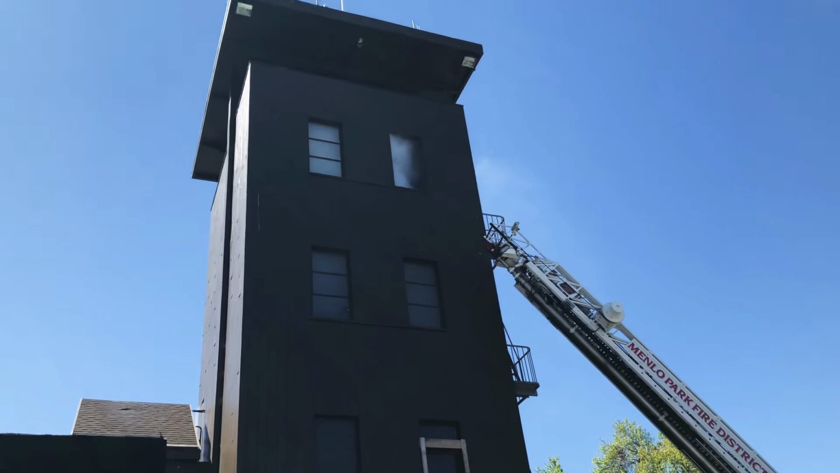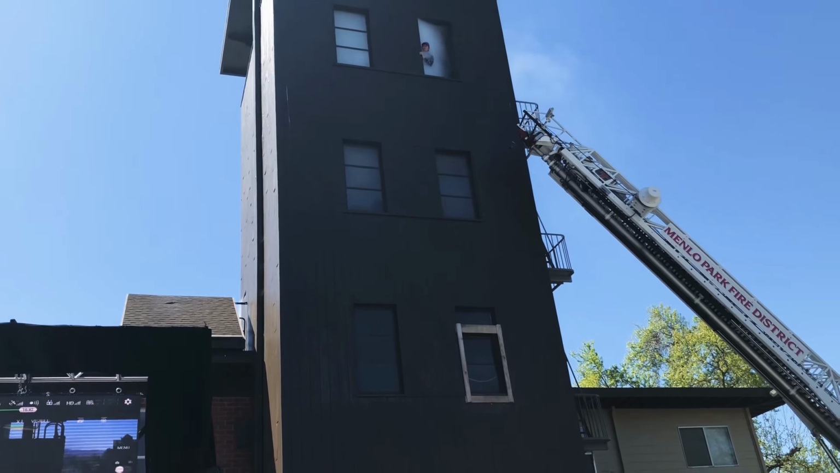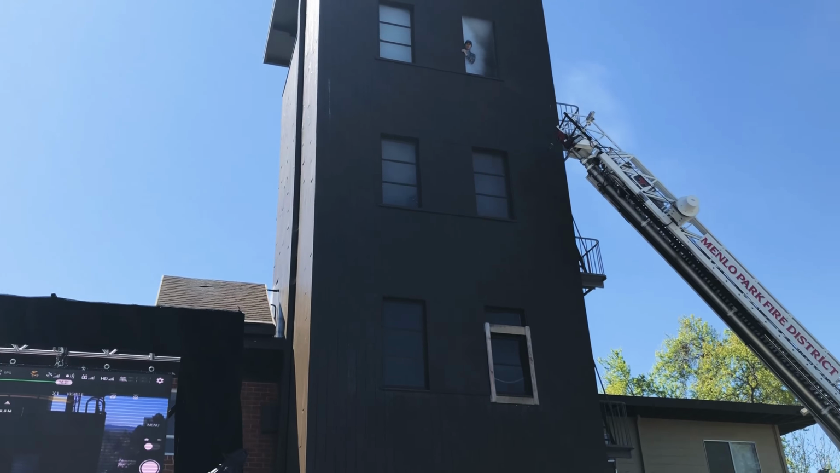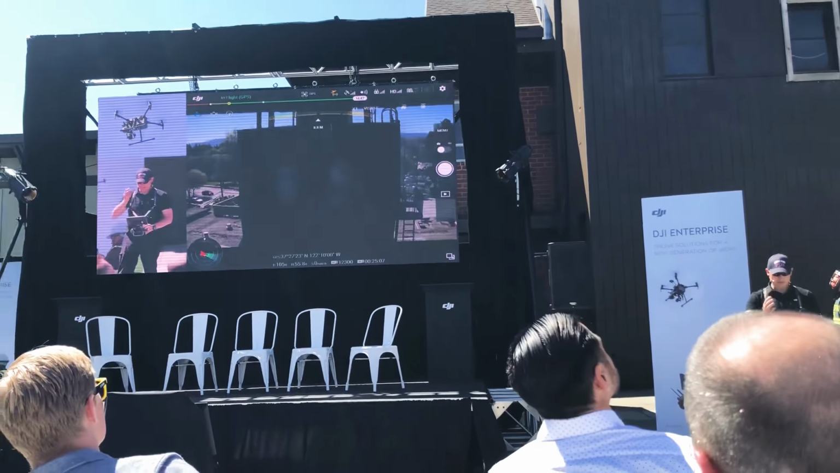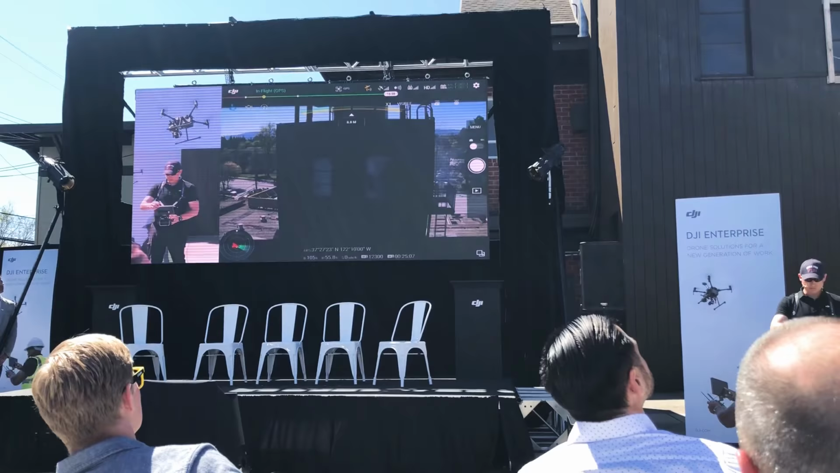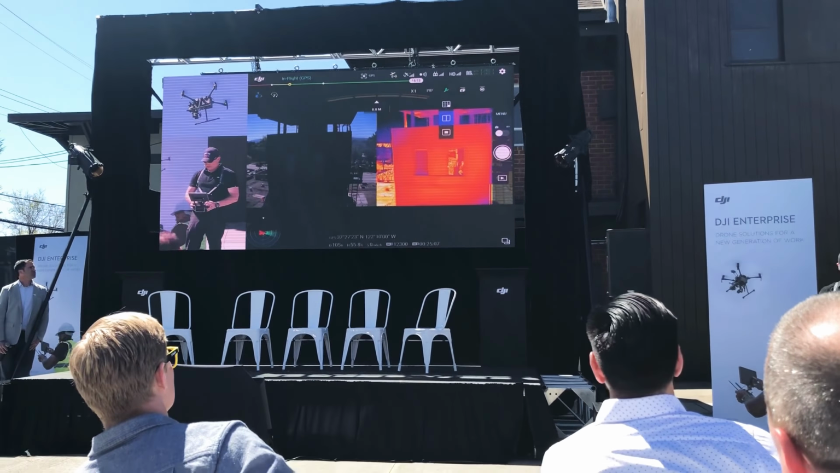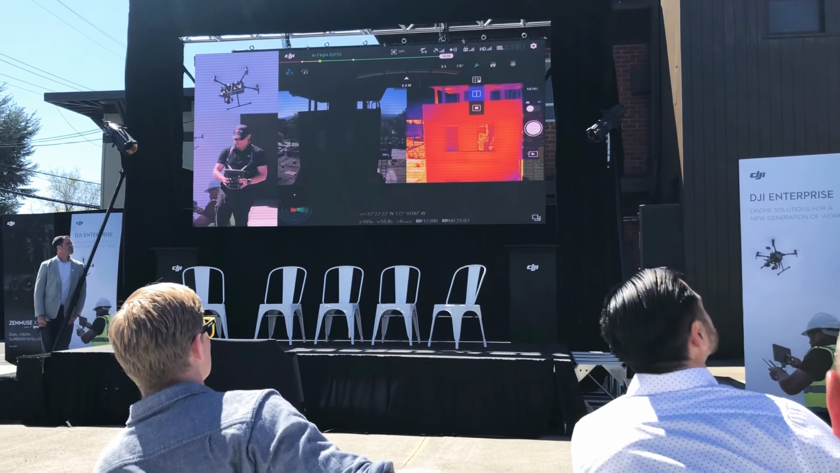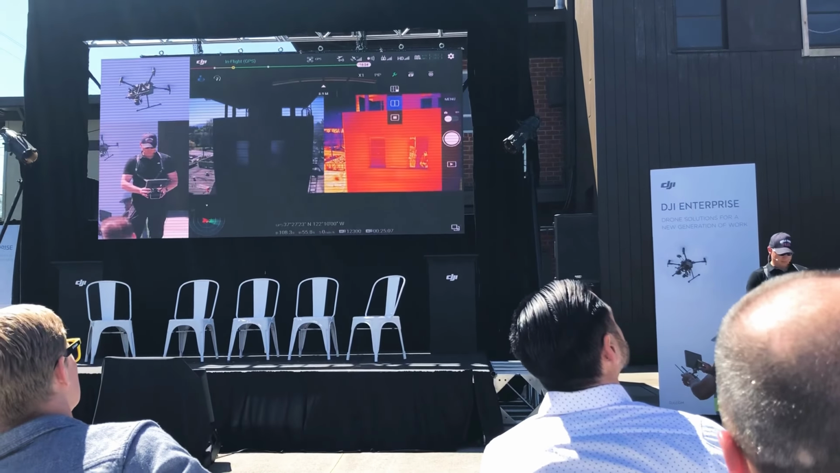Alright, so we're getting some visuals. What I'm going to do now is I'm going to switch over to thermal view, but I'm not going to go straight into thermal view because I want to keep my orientation. I want to keep visuals, so I'm going to do what we call the picture-in-picture. And suddenly now I get a lot more information. So we can see that we have at least two individuals, two victims inside this room.